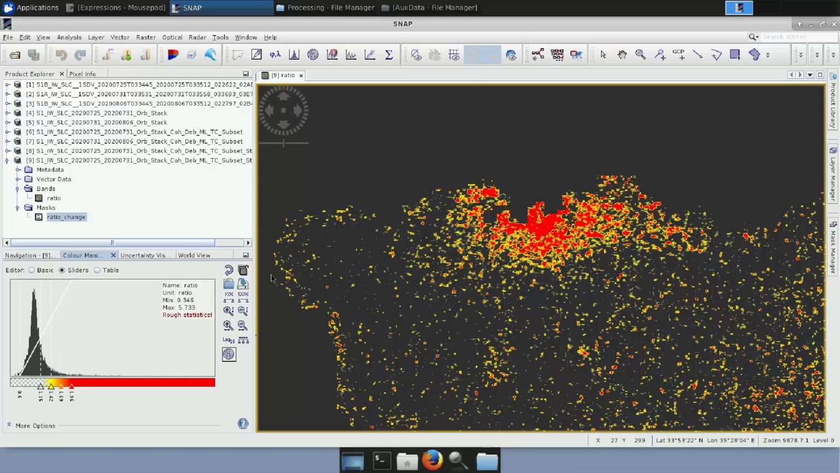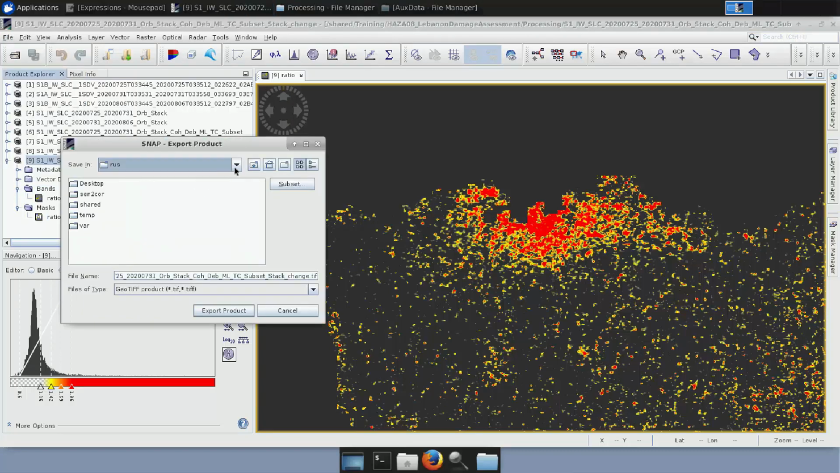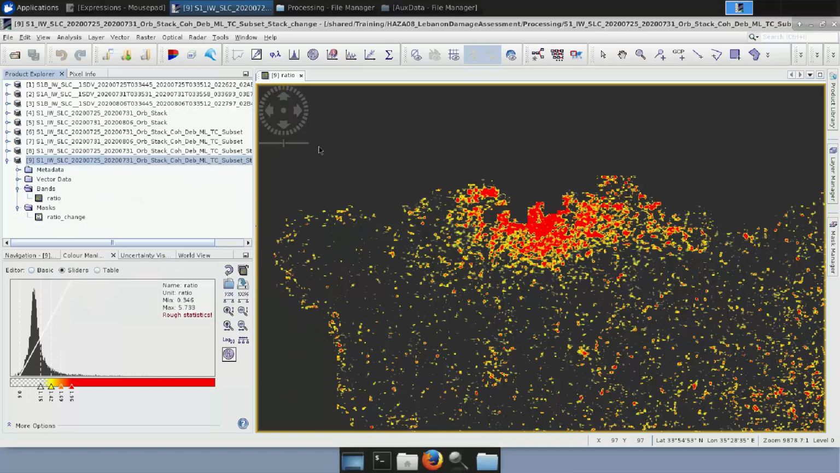So now that we have finished with that, we only need to select the product and go to File, Export, GeoTIFF, select the folder that we want to export them to, and leave the name as it is with a TIFF at the end, and we click Export Product. And this is it. Now we quickly will go through the Sentinel-2 data in order to get the results of them, so that we also put them in the GIS afterwards.